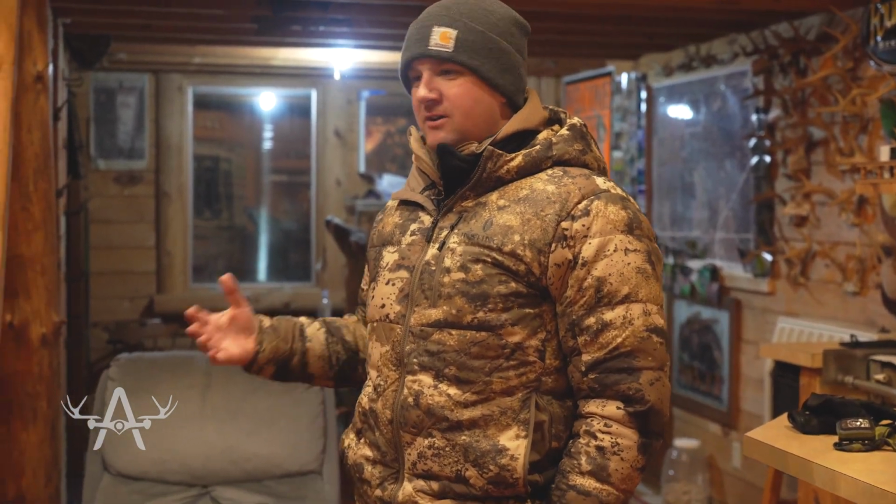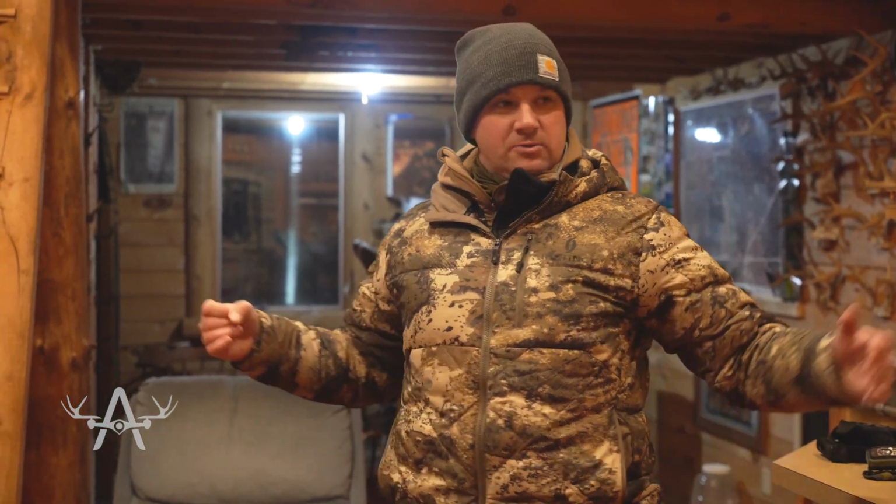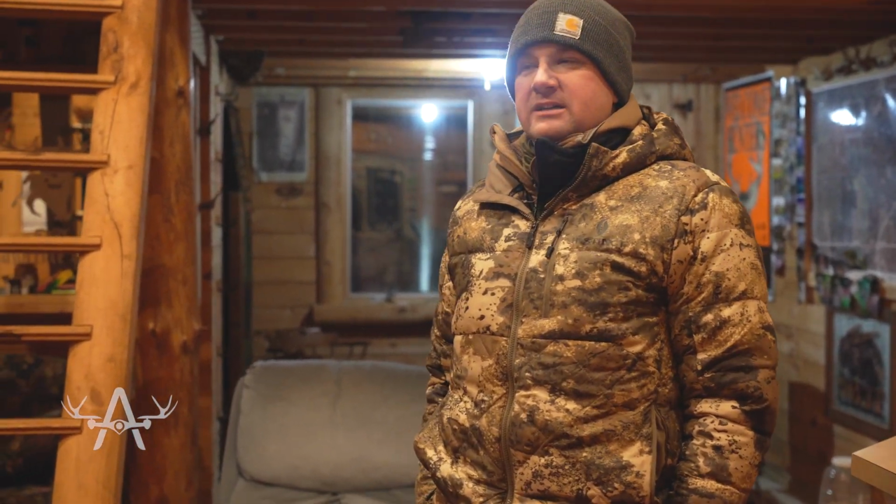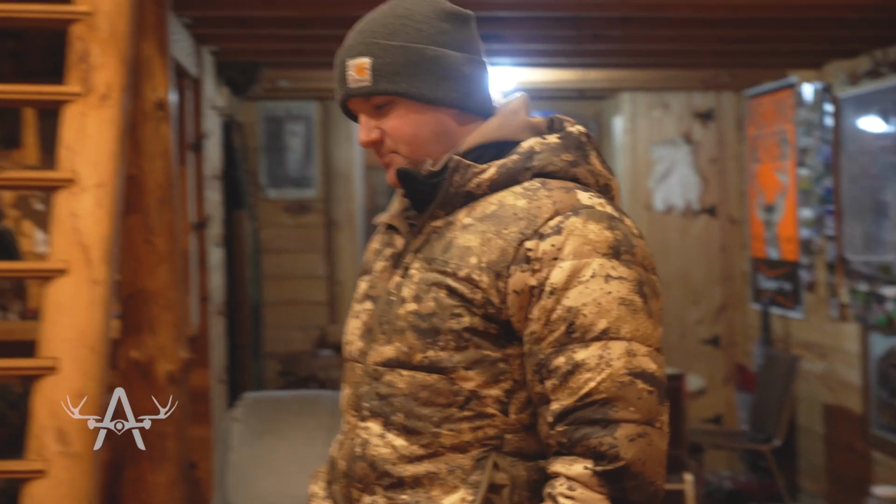So that doesn't help either, because we use the cabin a lot, and I've said it on my podcast before. I love the cabin, but it is in the worst spot for hunting. It's a great spot for a cabin, worst spot for hunting. It's literally in the middle of the section, but we built this 22 years ago. It's the worst spot for hunting, but the best spot for a cabin. Yeah, exactly.